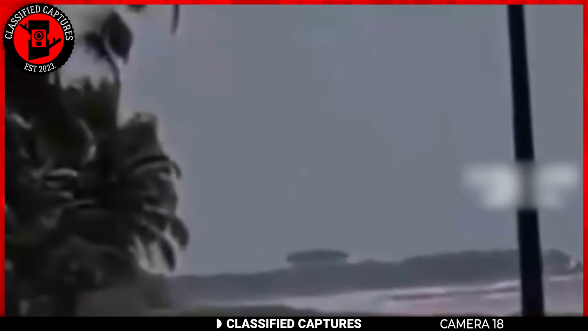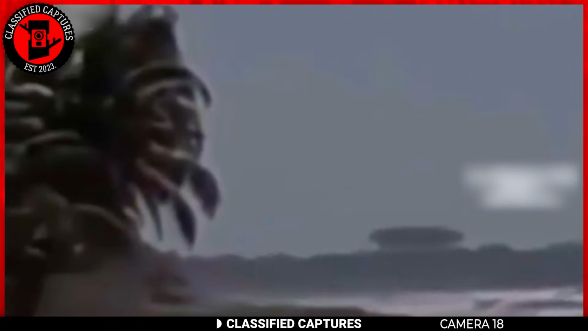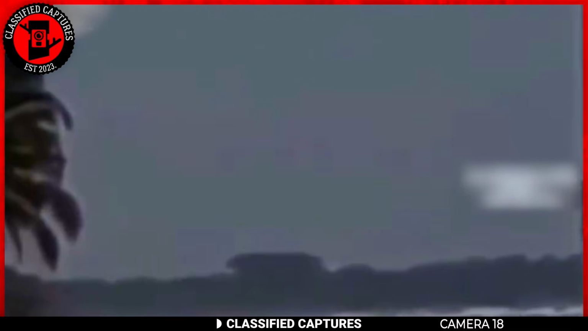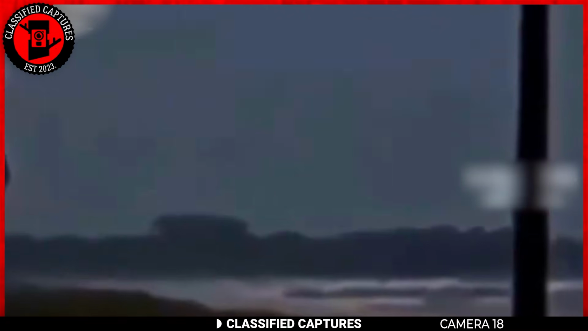While on a beach, someone noticed something strange on the horizon. There was a disc-shaped object hovering above some distant highlands. The camera remained fixed on the object for a while, and then out of nowhere the object rose into the air and zoomed off at remarkable speed.